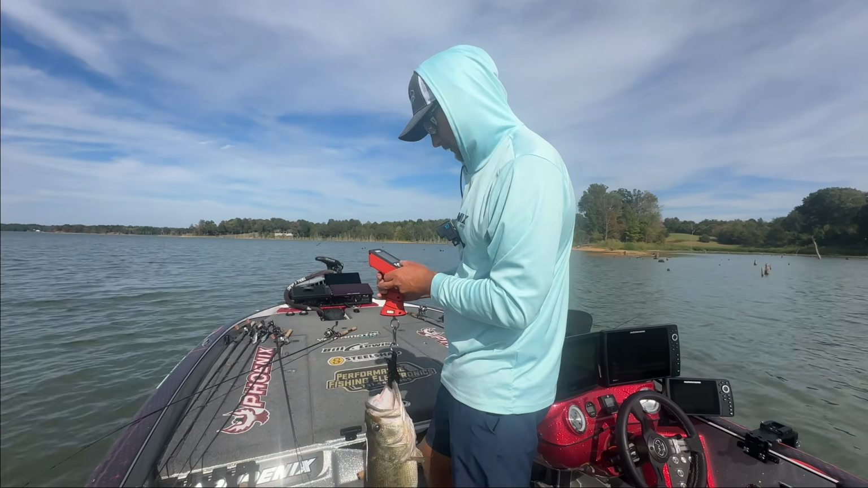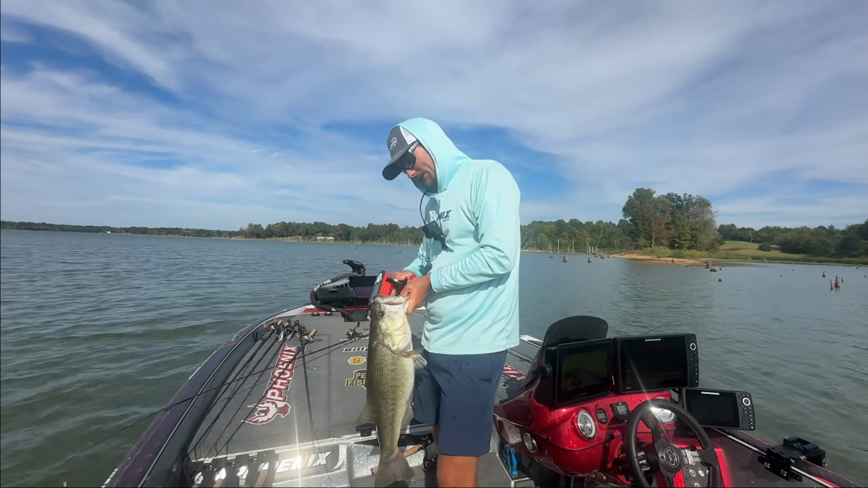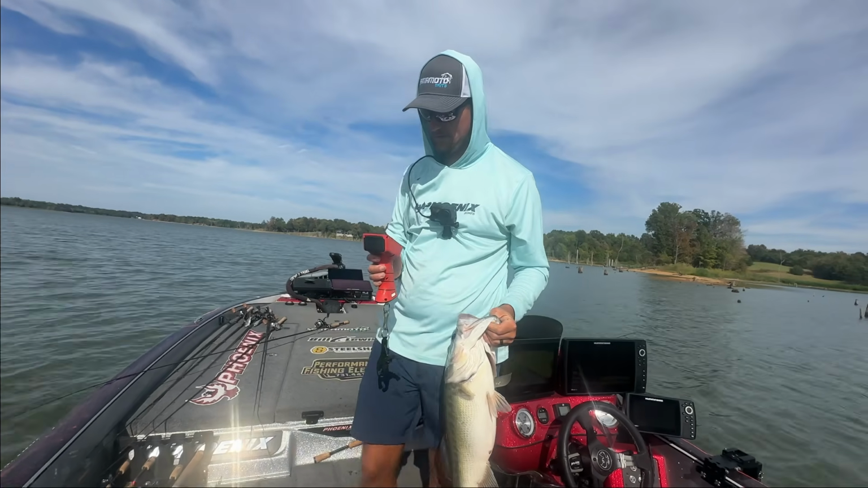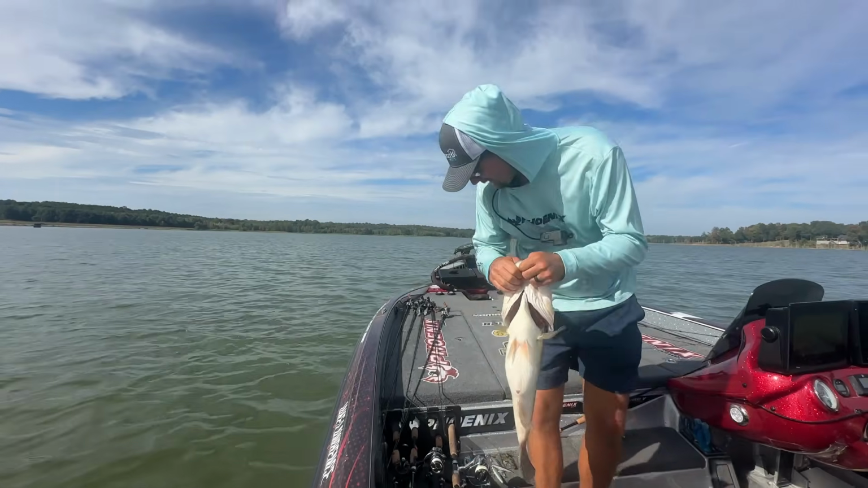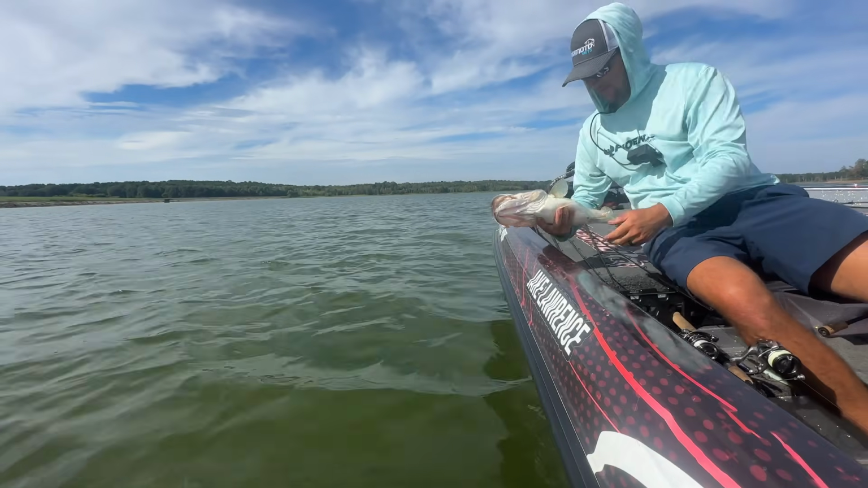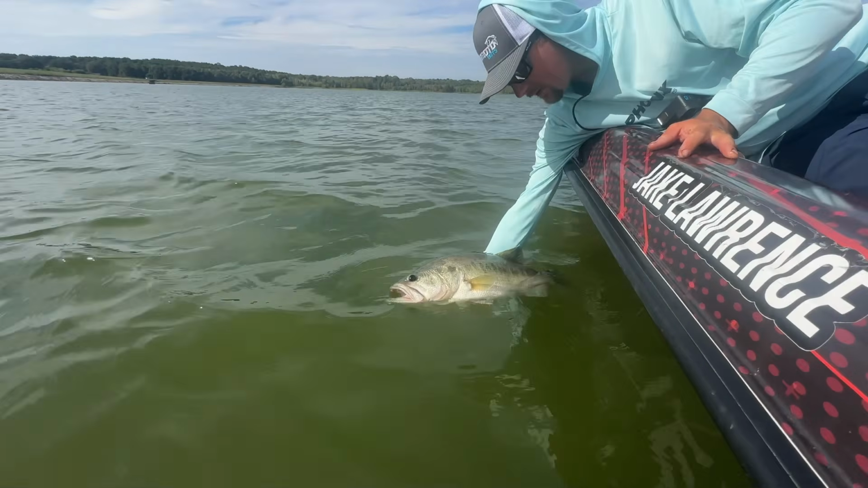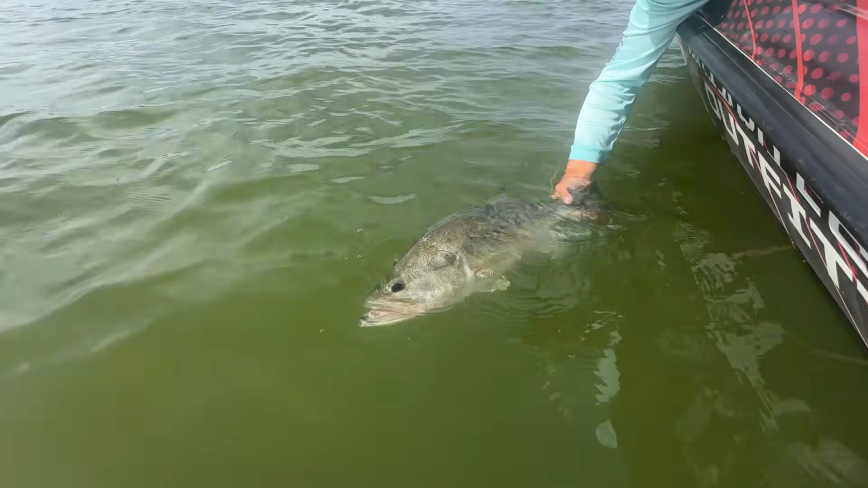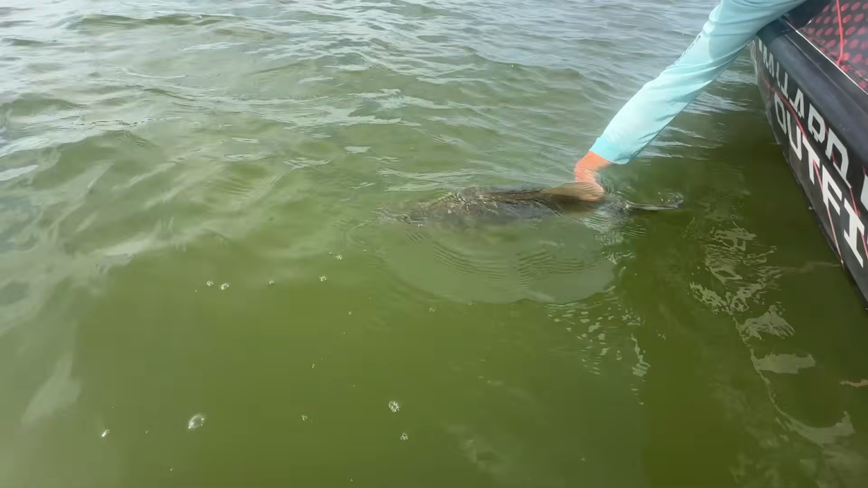7-1. That'll do. I actually caught her shot way over there. I said, I feel like with this wind blowing in on this little shallow point, we're gonna get a bite. That was really, really cool. If we don't get another bite, that was worth the drive. Gosh, they're just so healthy this time of year over here. For it to be 1st of September, you know, I didn't measure that fish, but that's probably a 21, 22 inch fish. Really, really healthy for this time of year.